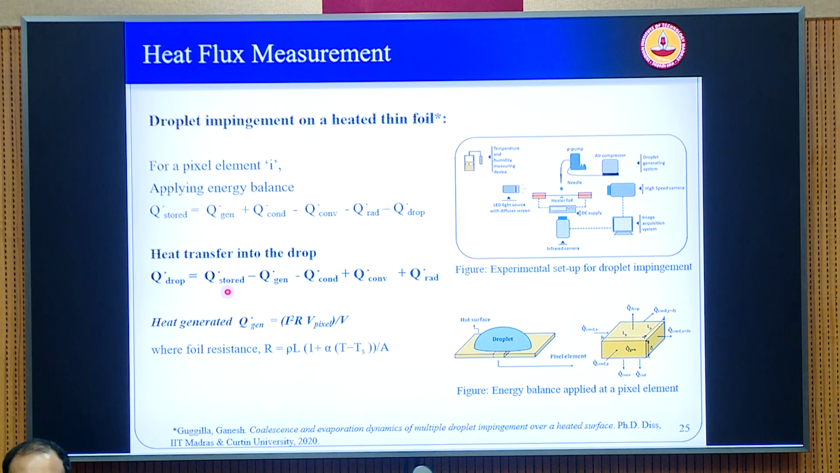So we have copper bus bars, and you have a foil which has a very high electrical resistance, so that it can heat very quickly, such as stainless steel or Inconel. And then we write the energy balance, wherein we know what is the amount of heat that is generated inside, what is the amount that is stored over a period of time, and also what is the amount of heat lost to the surroundings, by convection or mostly by convection and radiation.